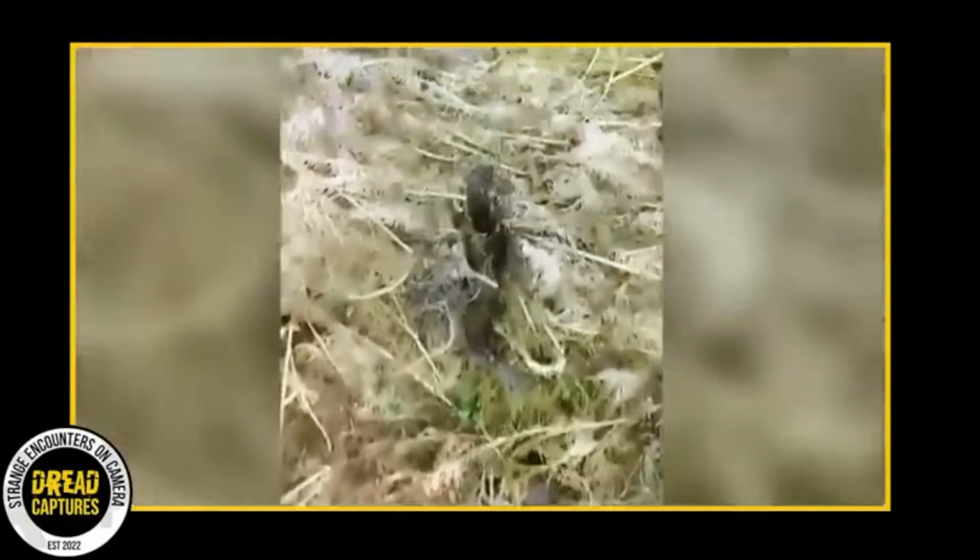The footprints, while deep, are smaller than one might expect for an adult Bigfoot. Could they be from a young Bigfoot? Still heavy but not fully grown? Only time and perhaps more exploration will truly tell.